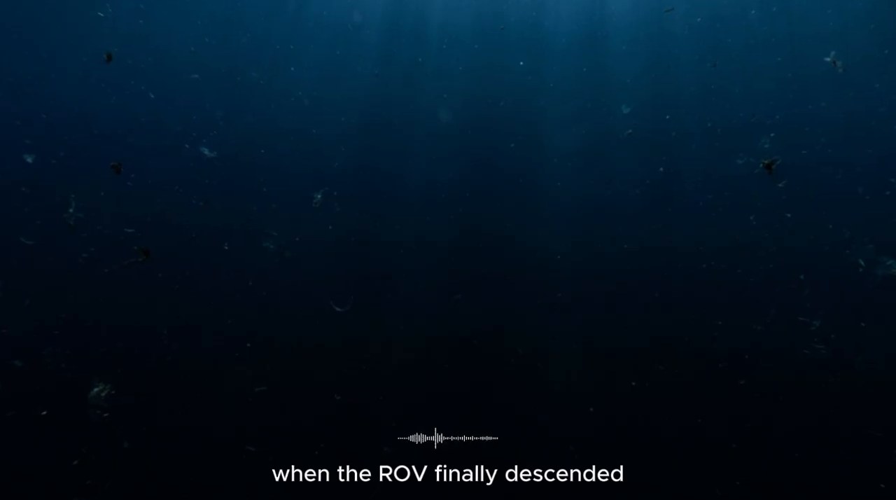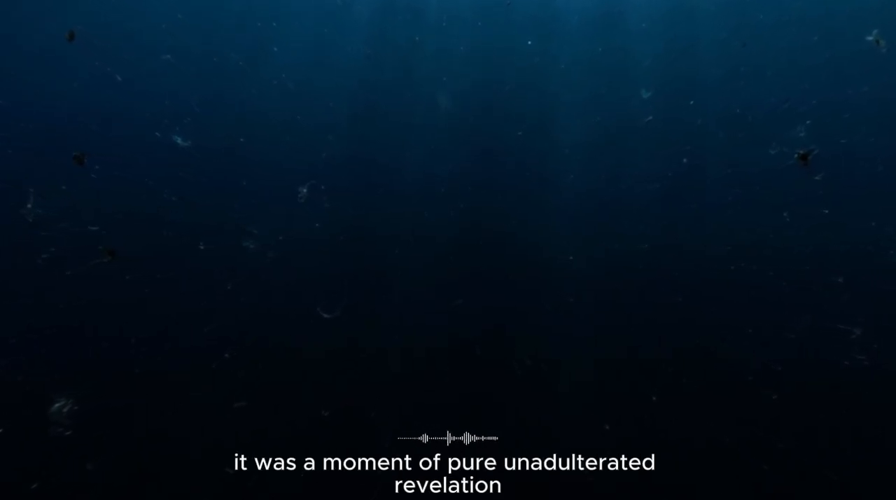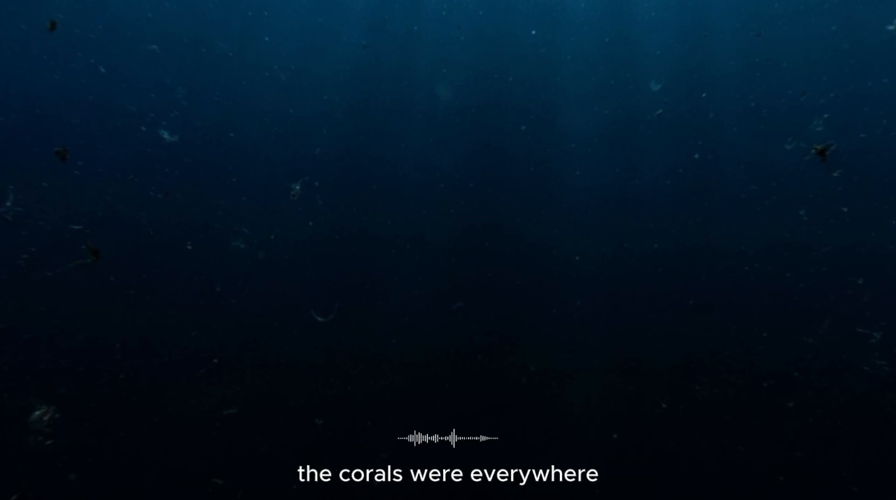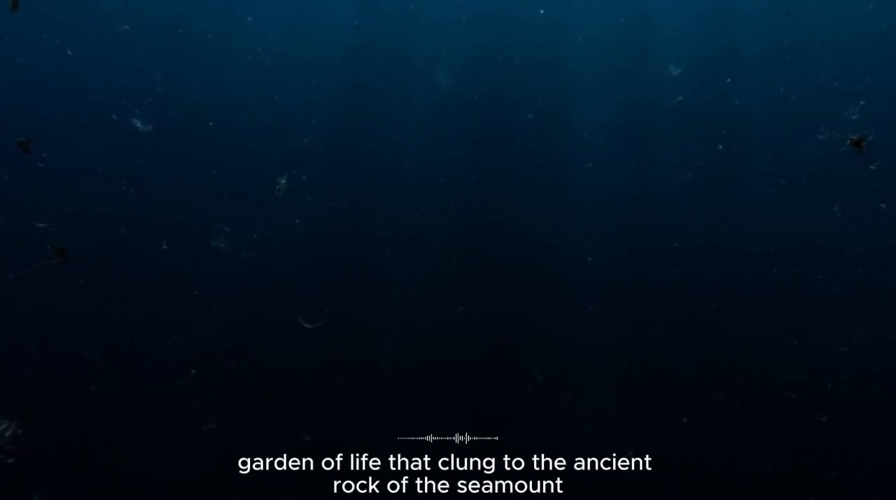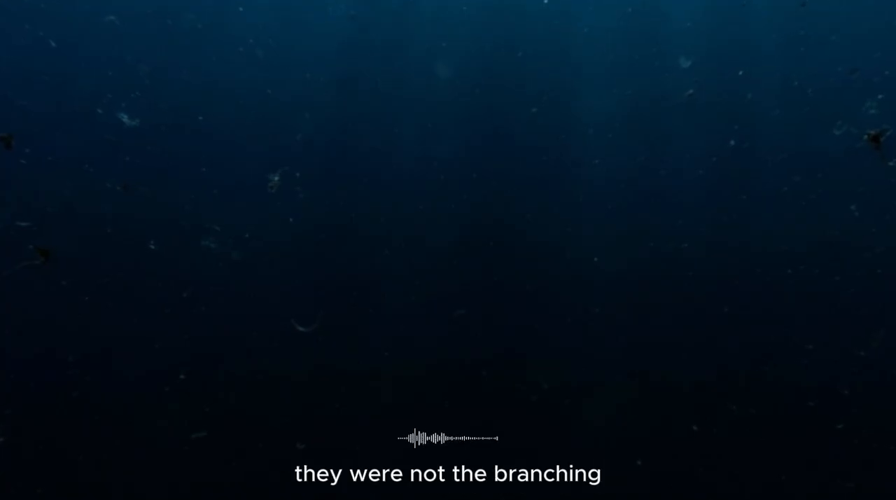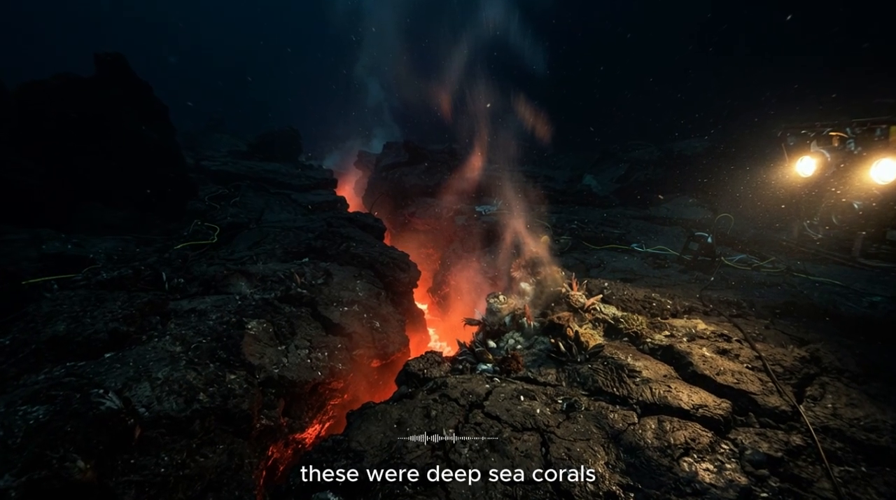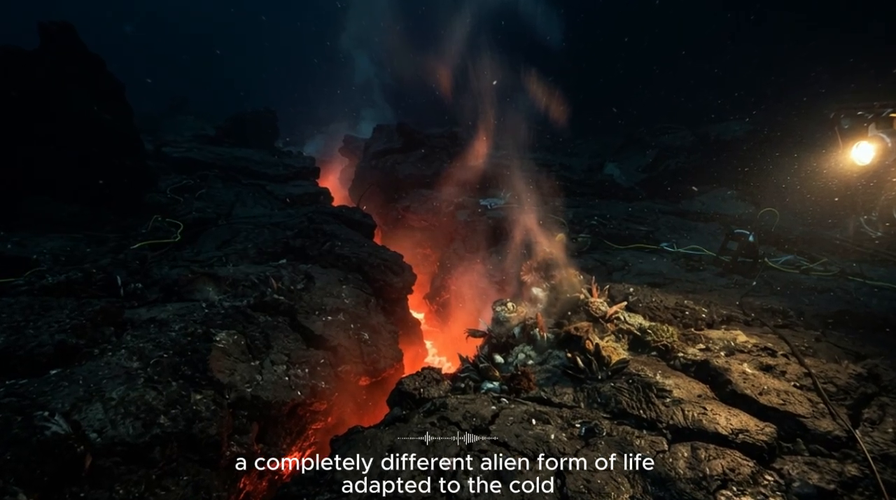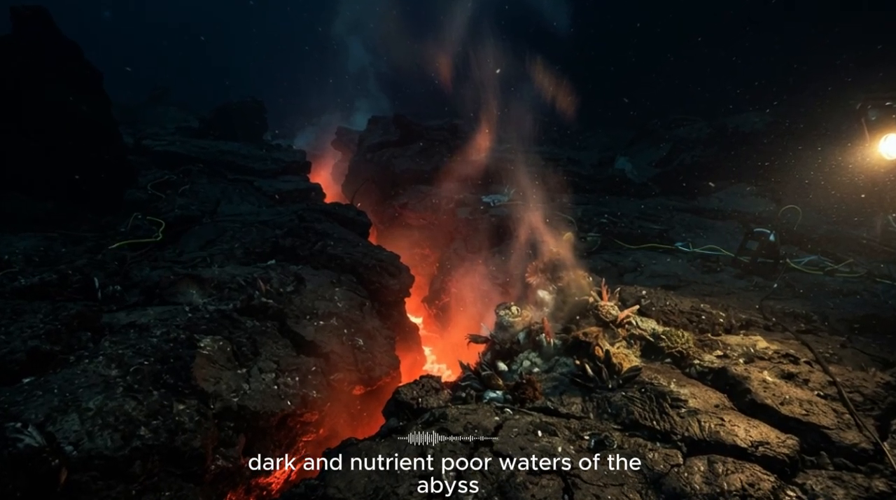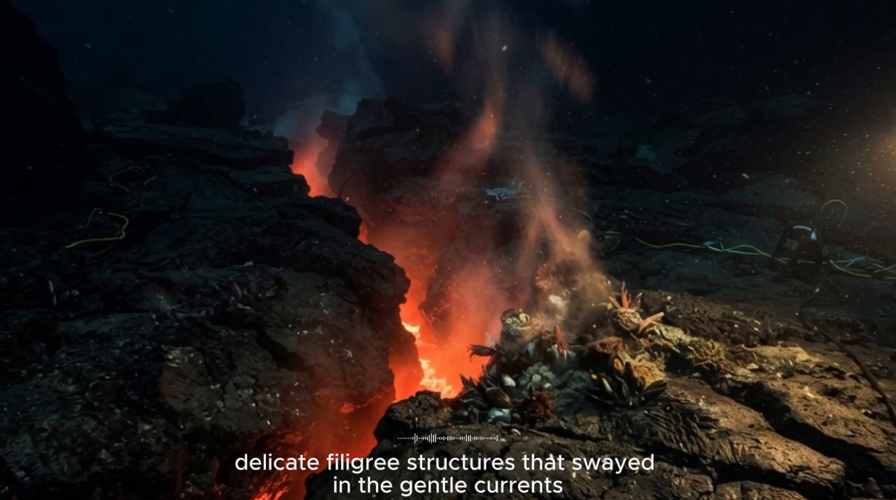When the ROV finally descended, the screens in the control room filled with them. It was a moment of pure, unadulterated revelation. The corals were everywhere, a vast, sprawling garden of life that clung to the ancient rock of the seamount. They were not the branching, staghorn corals of a tropical reef, bathed in sunlight. These were deep-sea corals, a completely different, alien form of life, adapted to the cold, dark, and nutrient-poor waters of the abyss. They were fans and spirals, delicate, filigree structures that swayed in the gentle currents.